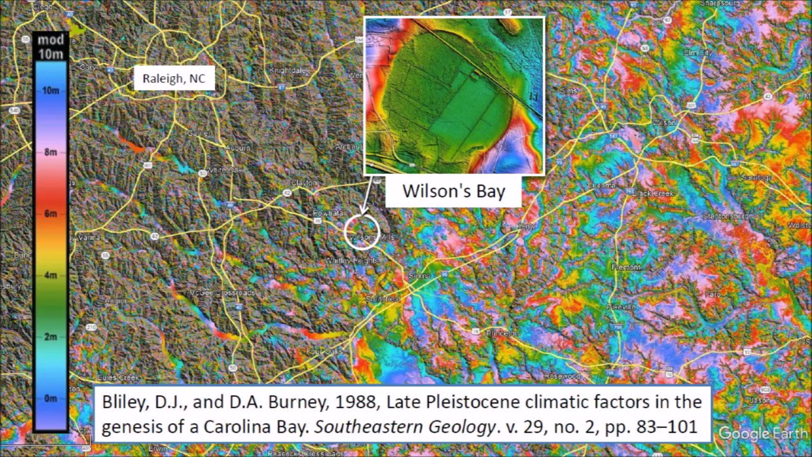Bliley and Burney published a study of Wilson's Bay in 1988. Using radiocarbon dating, these authors say that the onset of the bay's open water phase occurred at least 22,000 years before the present. The gravel rim sediments were attributed to ice push activity, as have been described along the shores of modern lakes in the northern US and southern Canada.